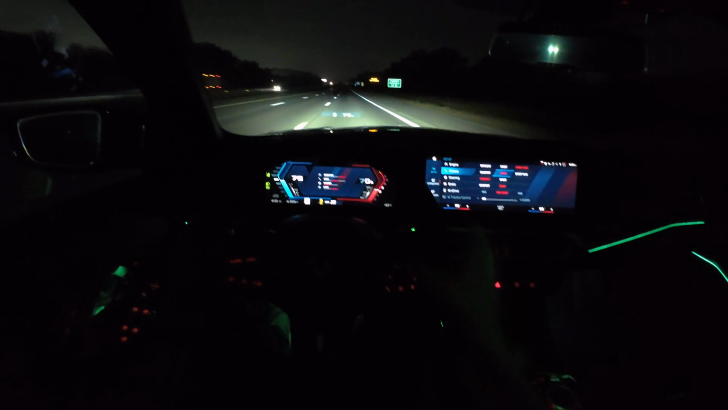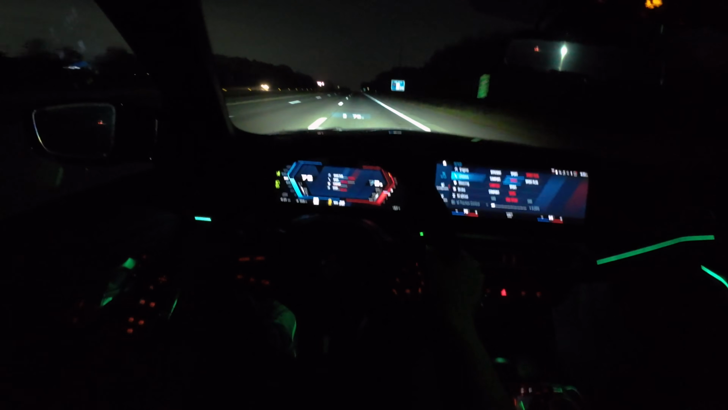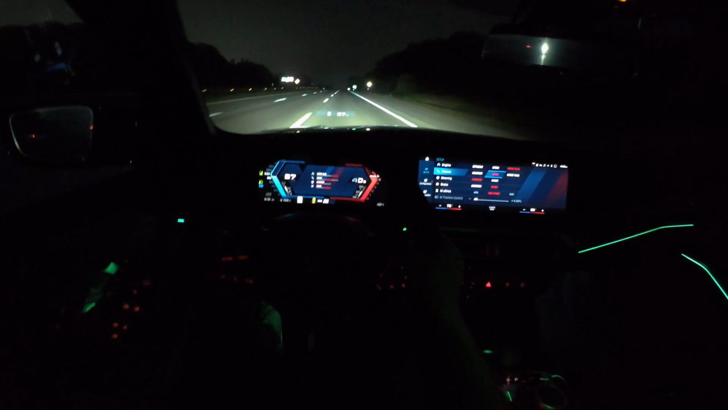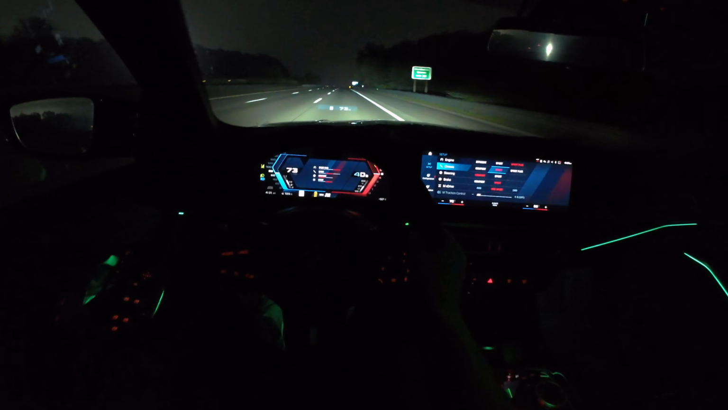I'm also just cruising, steady state cruising, getting quite a bit of feedback through the wheel. I can feel the texture of the road. There's some nice levels of vibration. I'm getting a lot of information through this chassis. Through the brake pedal. I like that. I like that I can feel exactly what's going on in this M3 CS.